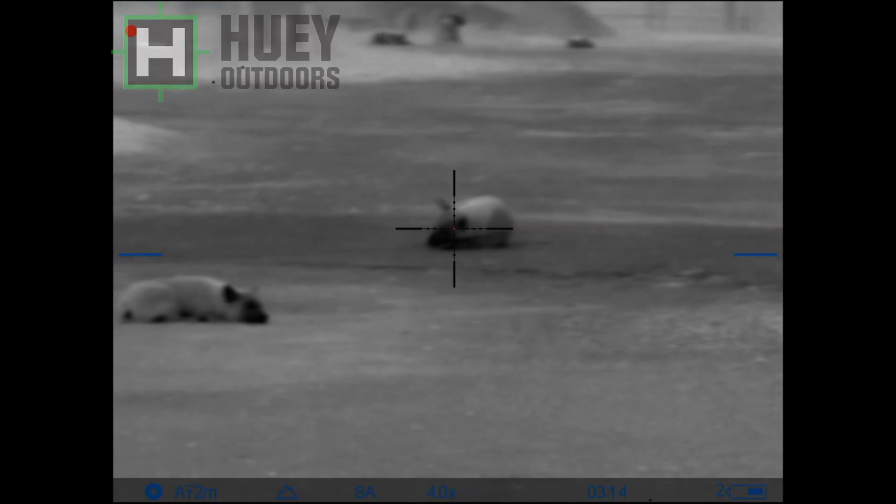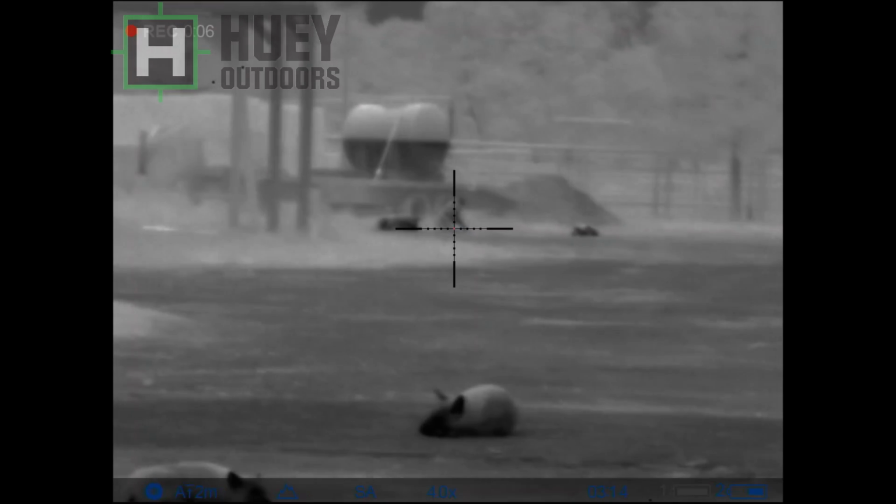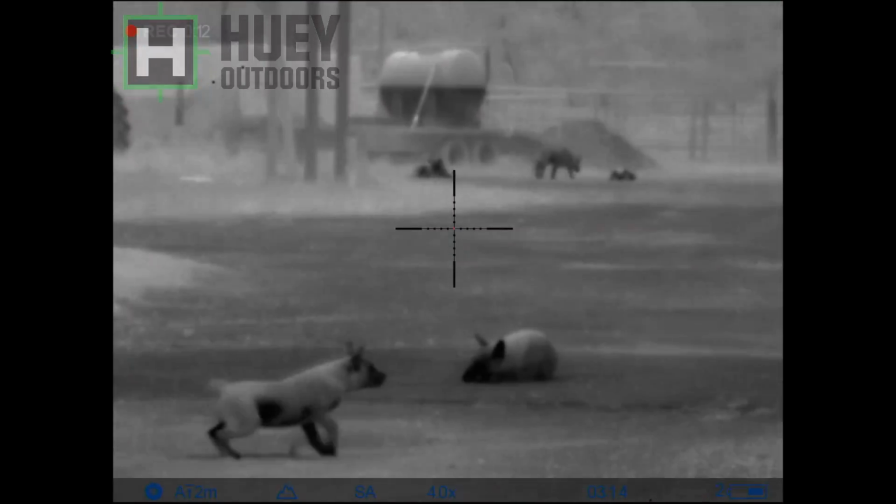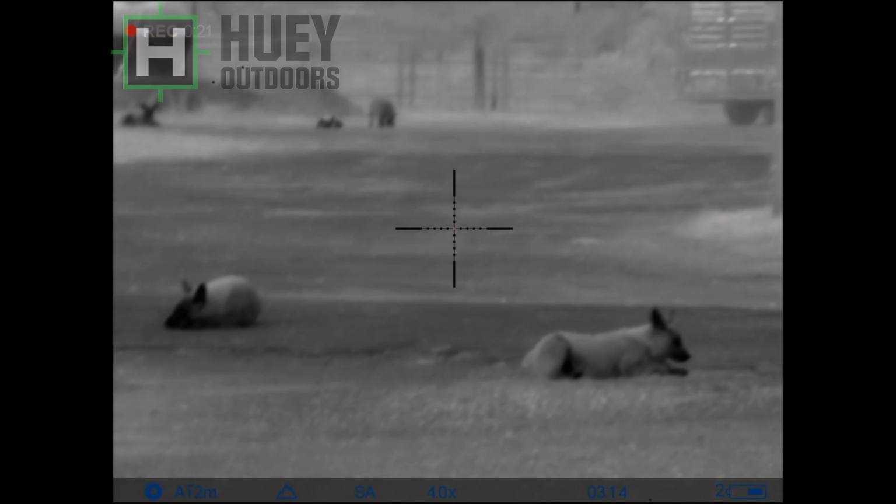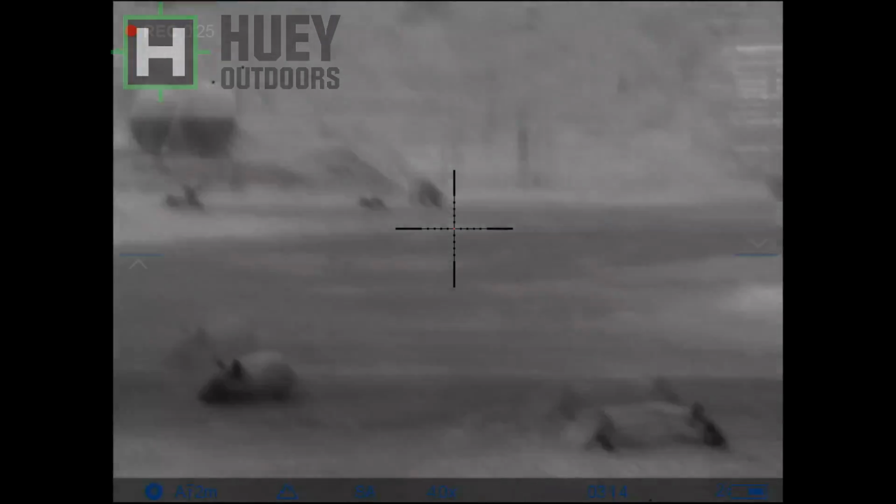Okay, the first clip here is 2 dogs at about 30 to 40 yards. You have 2 more dogs and actually a domestic pig down there at about 70 yards. Just looking around, this is on Black Hot, and there is a calf laying down just on the other side of the fence. And this is just some random footage that I took. Everything else from here on out will be pigs getting shot in the field.